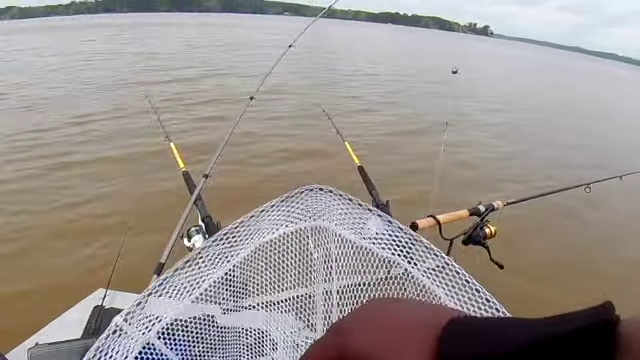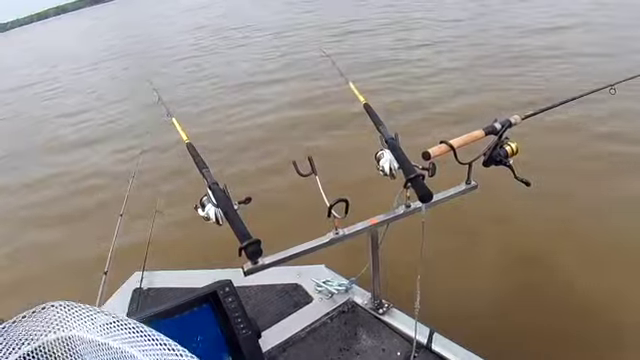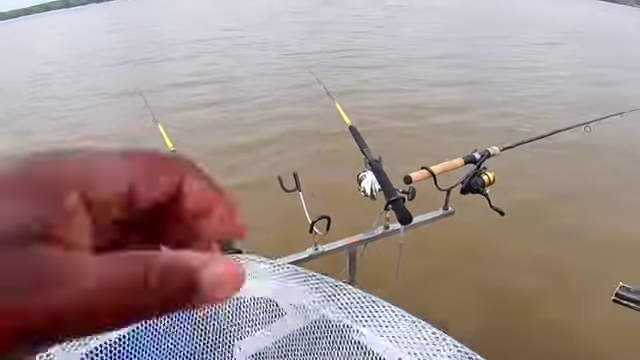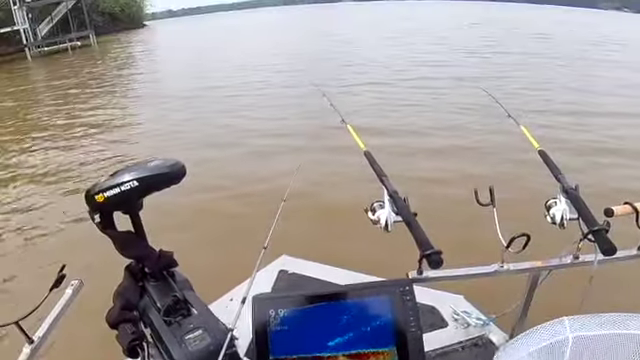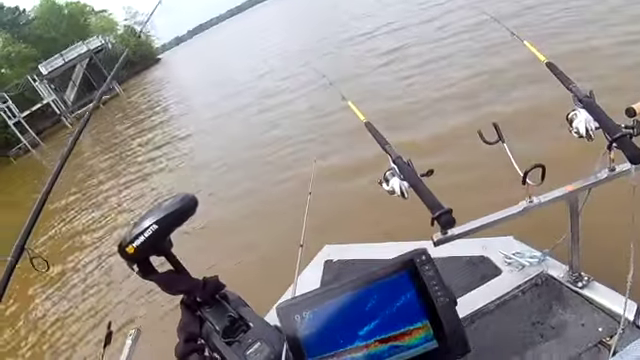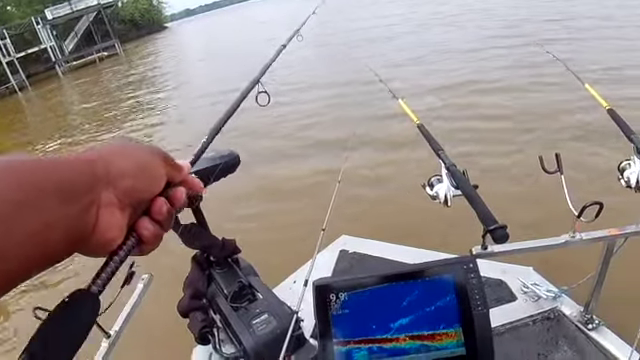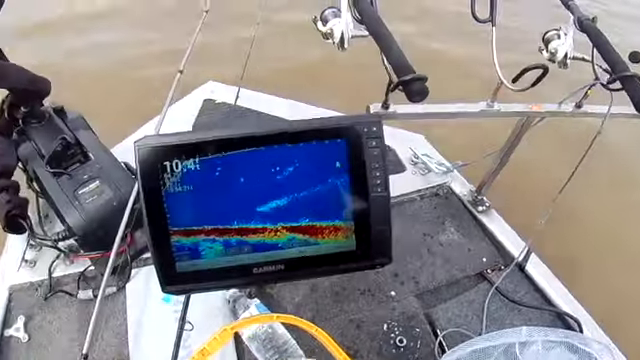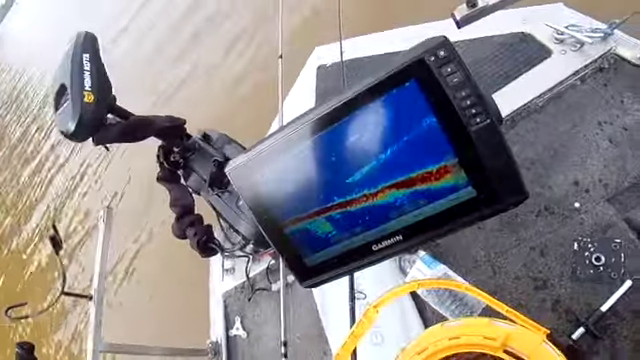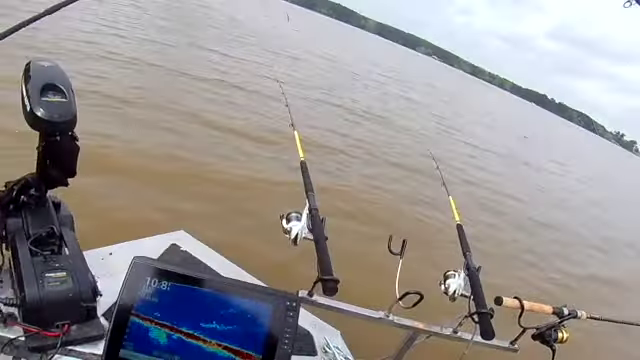Looking good, dude. Setting them up, using the Panoptix to be able to see, like right here. See, got another one right here. Oh, okay, I know what that is. That's that bush. That's what I'm fishing on top of, is a bush. Don't get too close to the bush, you get in them. But there we go. That's another fish, guys.